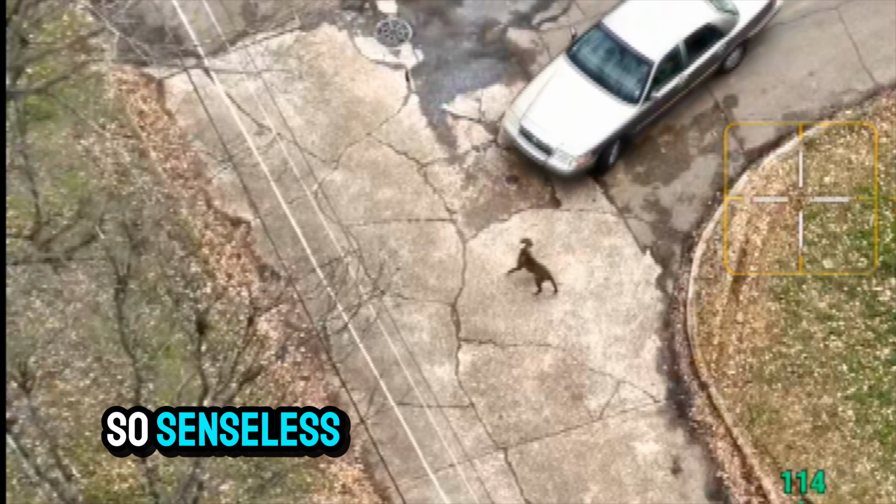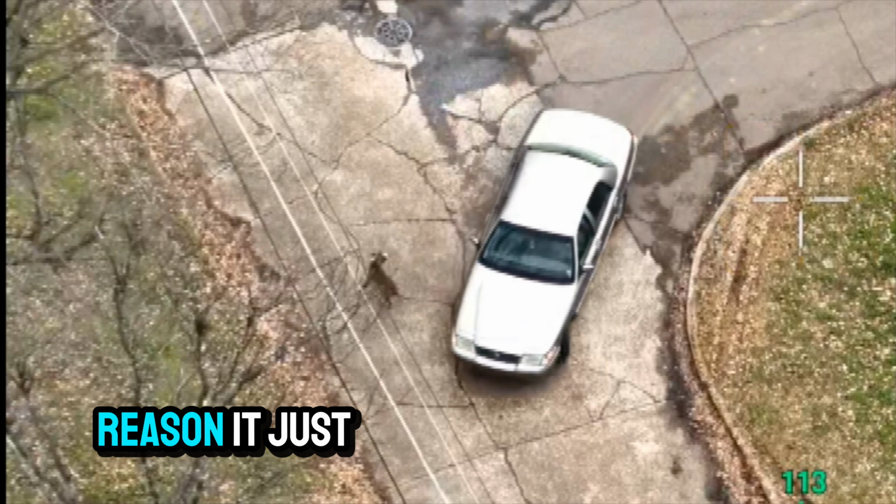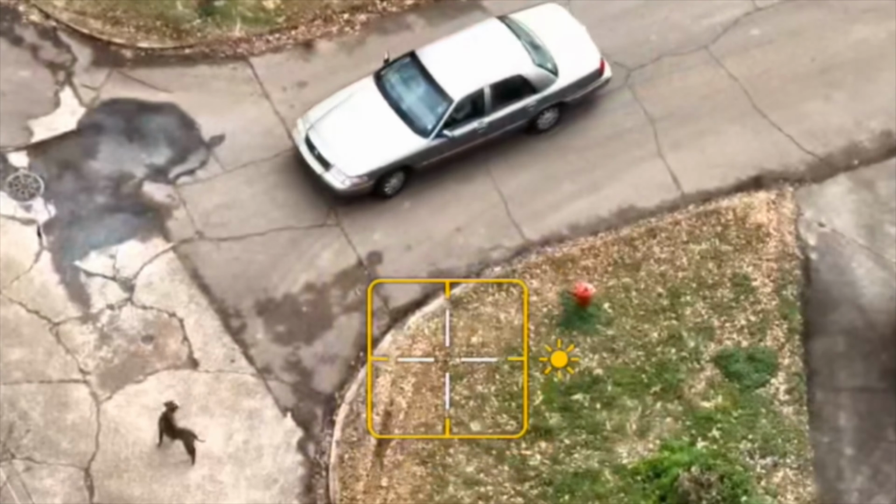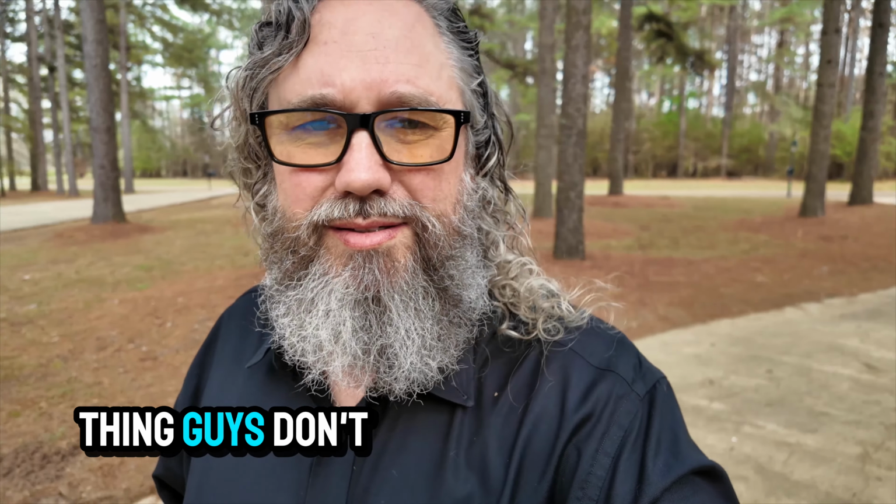It's so senseless. Did you see how close the dog's leg was to getting run over by that car? And for what reason? It just goes to show that there are evil people everywhere you go. And when you see something like this, it just makes you shake your head because it's senseless. Do the right thing, guys. Don't be this person.